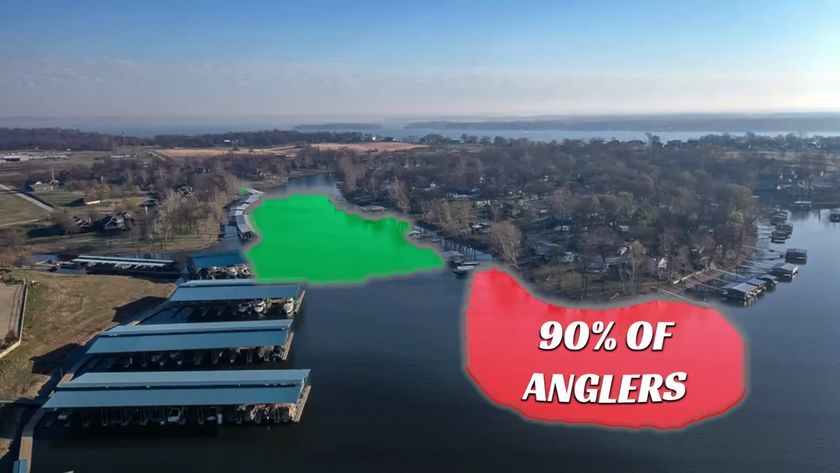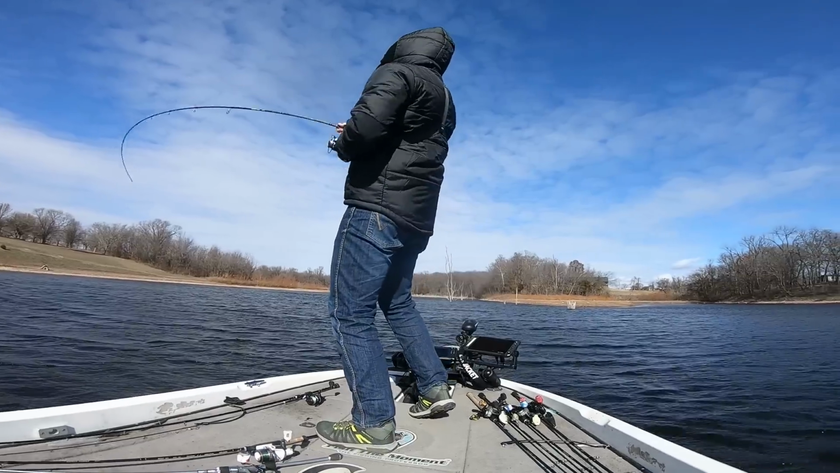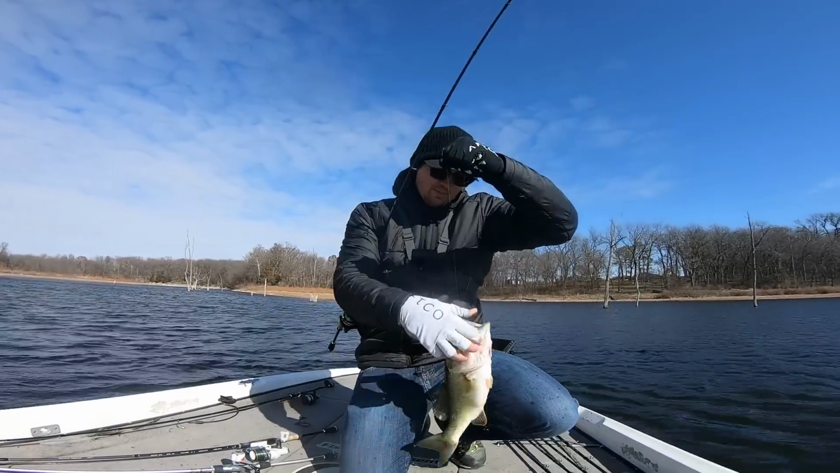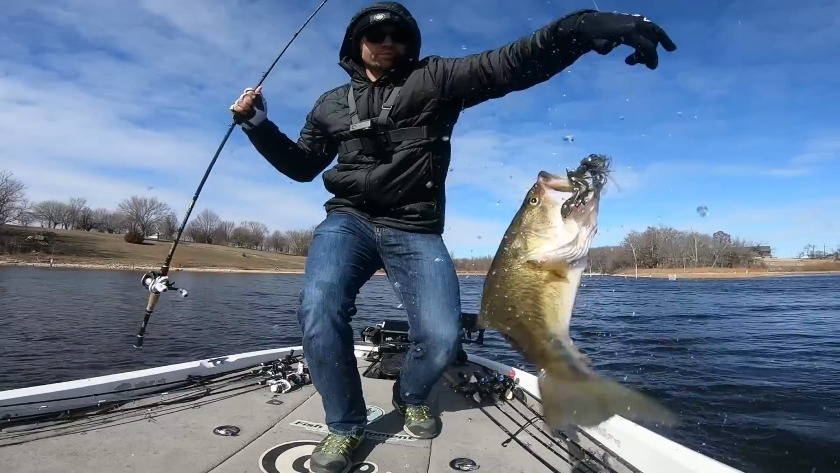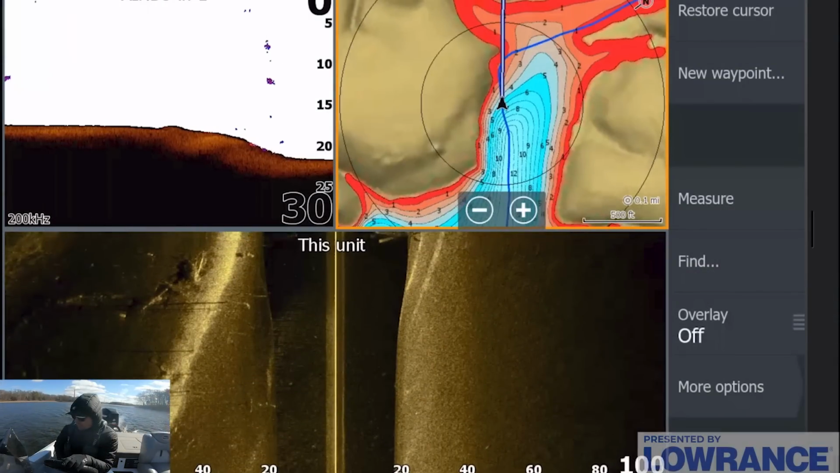In this video, I want to show you how you can go against the grain and find areas with fewer fish that are easier to catch because they're just not getting fishing pressure. This is a strategy that's put a ton of nice fish in the boat for me over the past couple of years, and you'll be able to replicate it on your home lake after watching this video. Let's get into it.